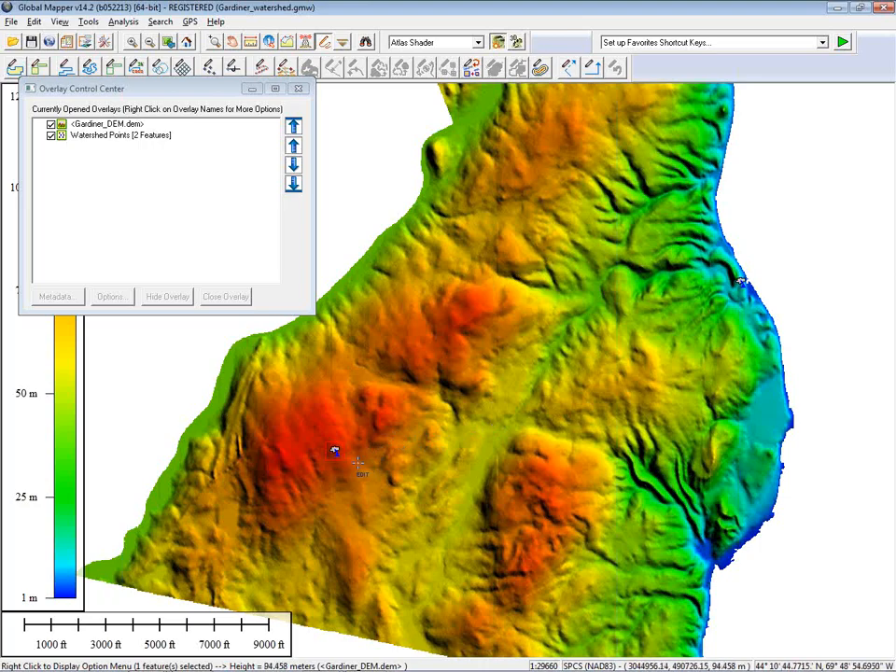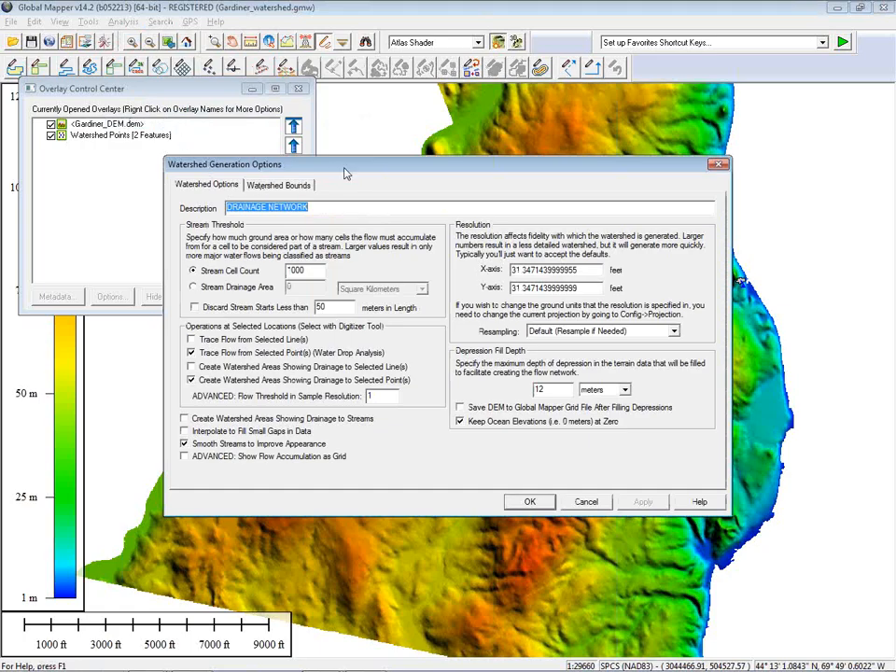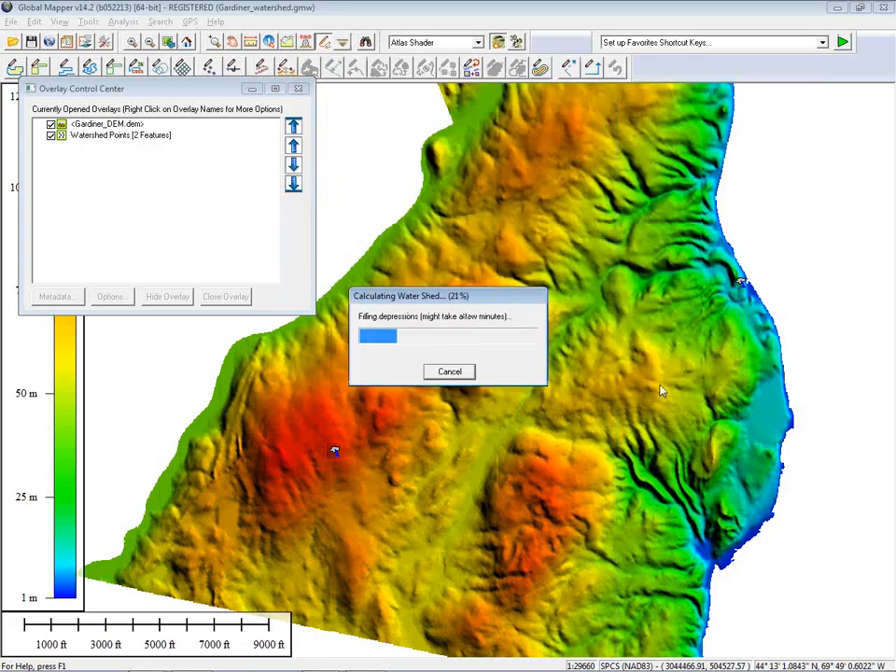In order to perform this analysis, what I'm doing is I'm selecting a point. I'm going to go to the analysis menu, and I'm going to go to watershed generation. Now, I'm not going to take the time to go through all the options in here. Simply what I want to do in this case is show the flow from this selected point. I'm going to do my water drop analysis, and I'll simply click OK.